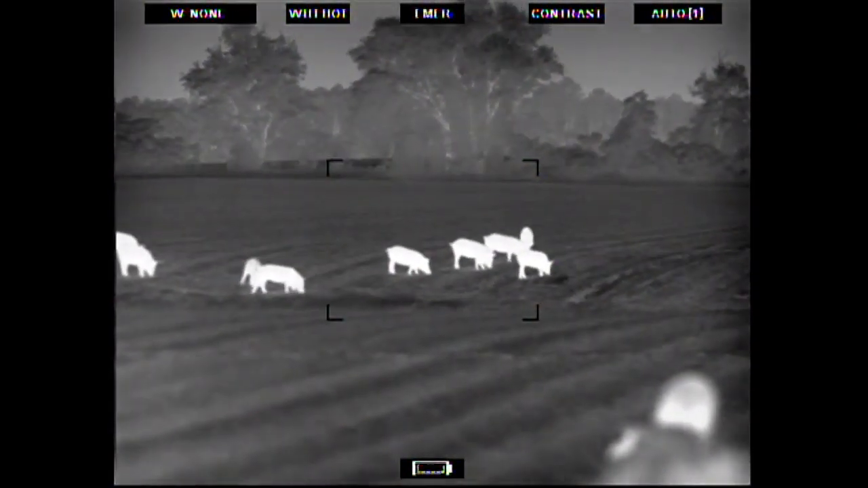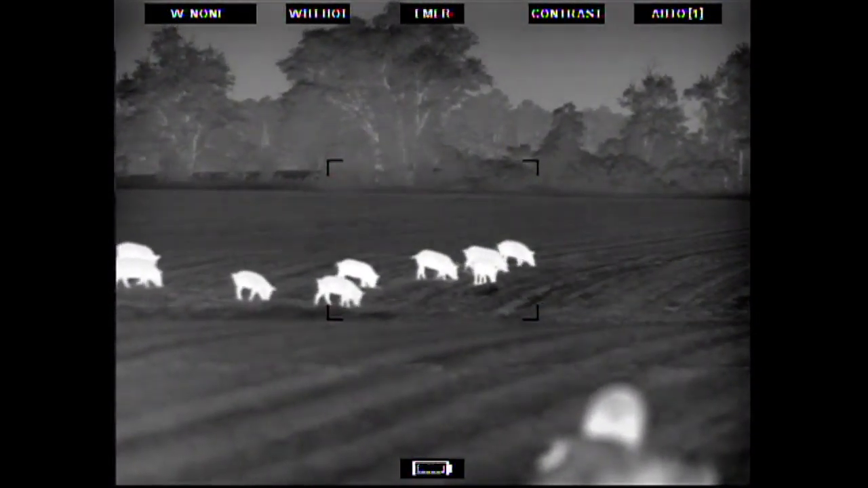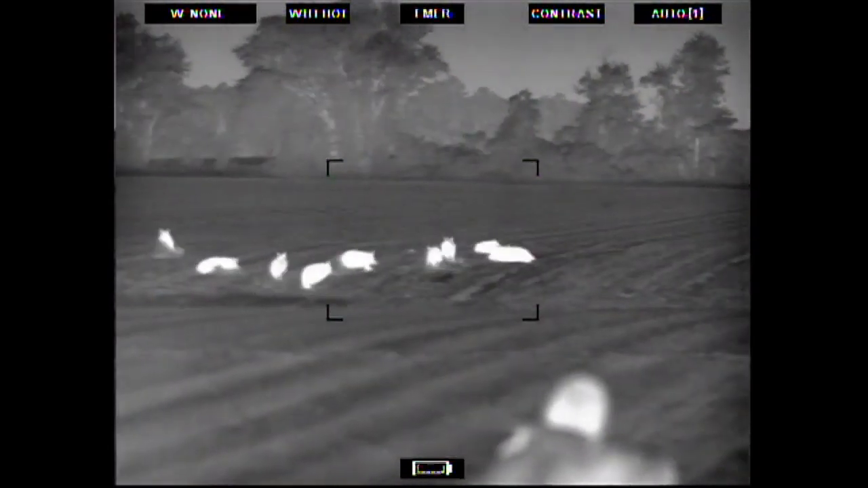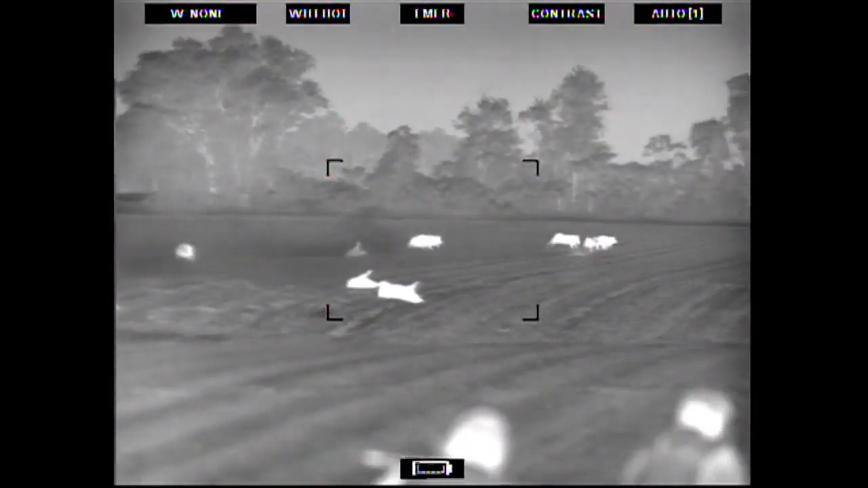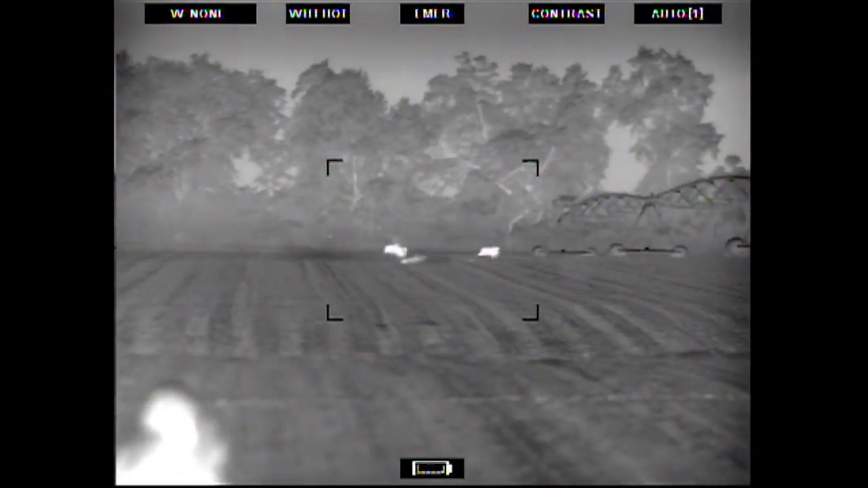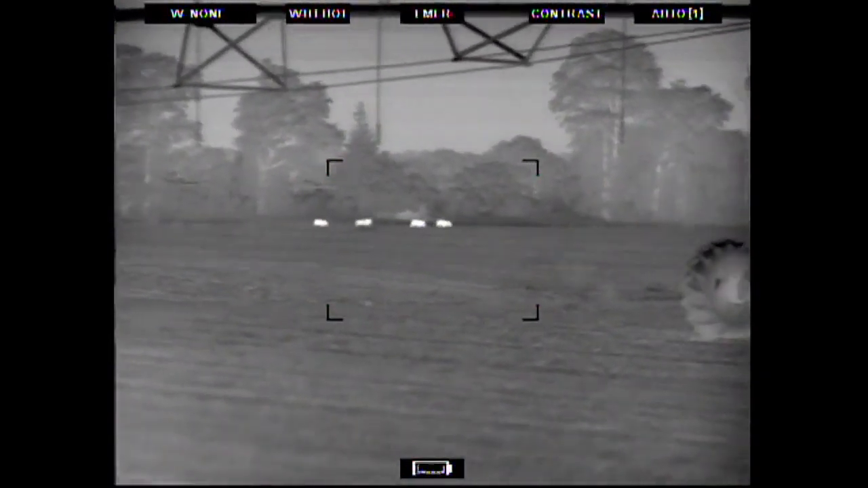All right, guys, here we go. 3, 2, 1. Watch your pivot, watch your pivot. All I can hear is Pigman. Rod says, watch the pivot. And we're just blasting and shooting.